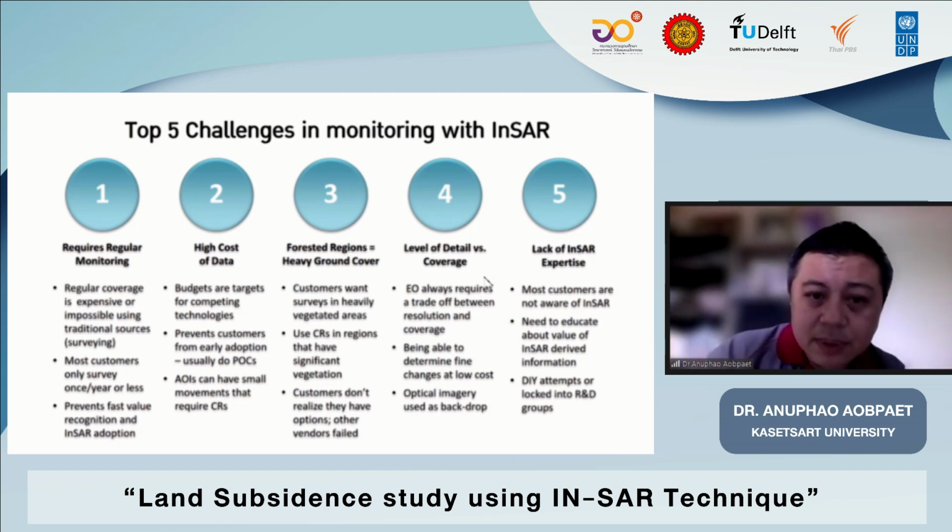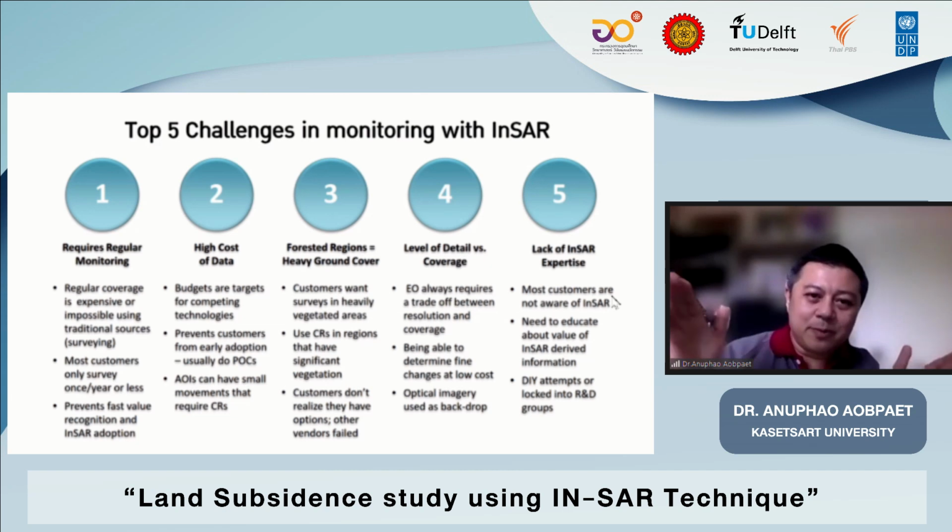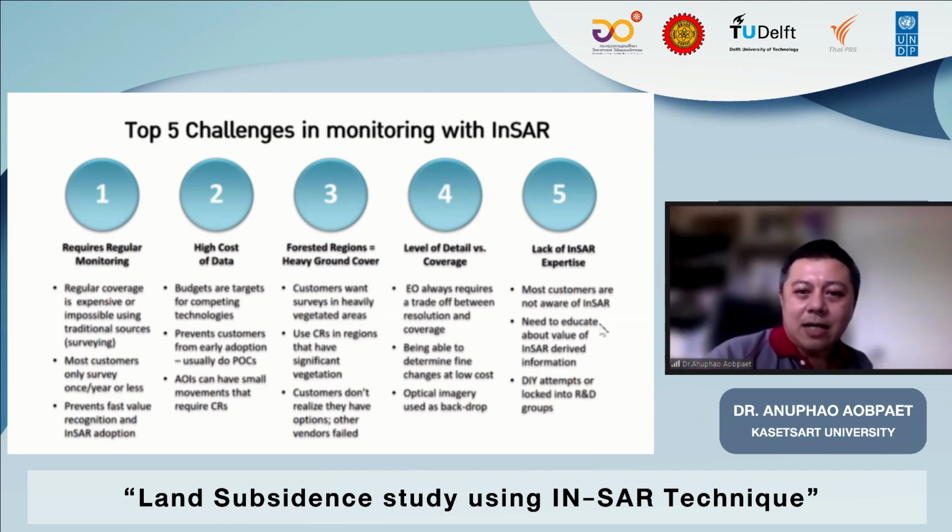Then the level of detail is coverage. Yes, the coverage area from InSAR is very good, but there is a trade-off between the resolution and the coverage. If you have high coverage, then your resolution will be lower. And then the lack of InSAR expertise. This is important in our country.